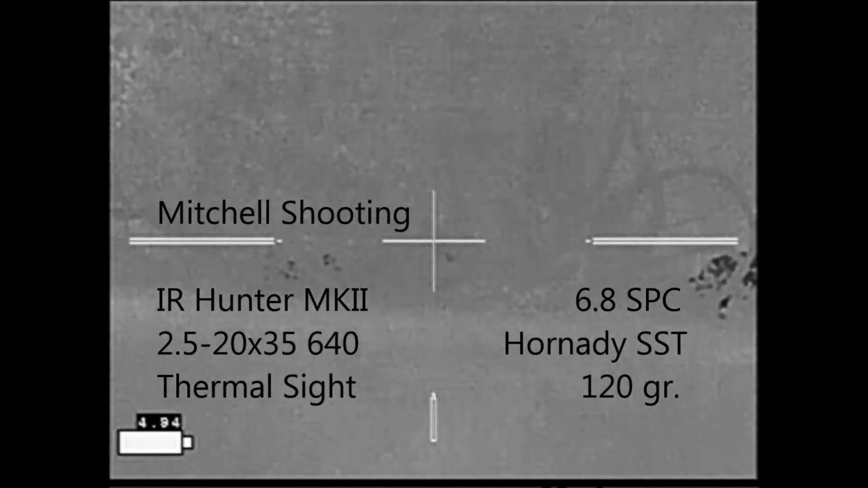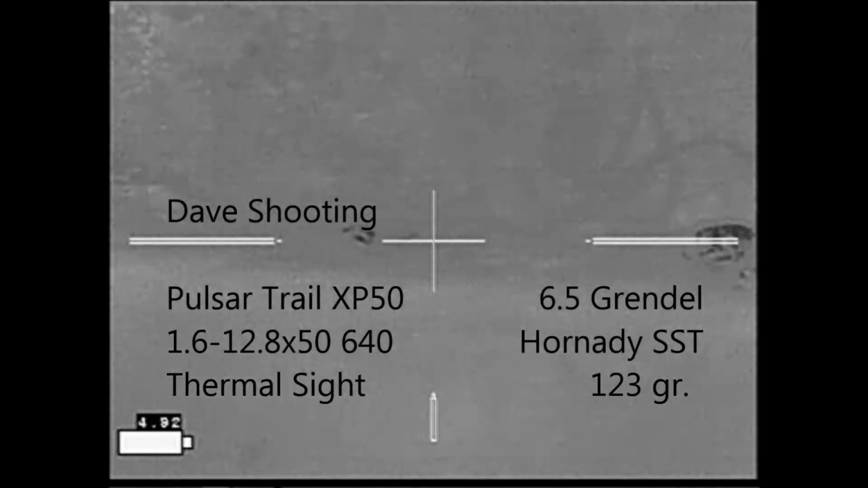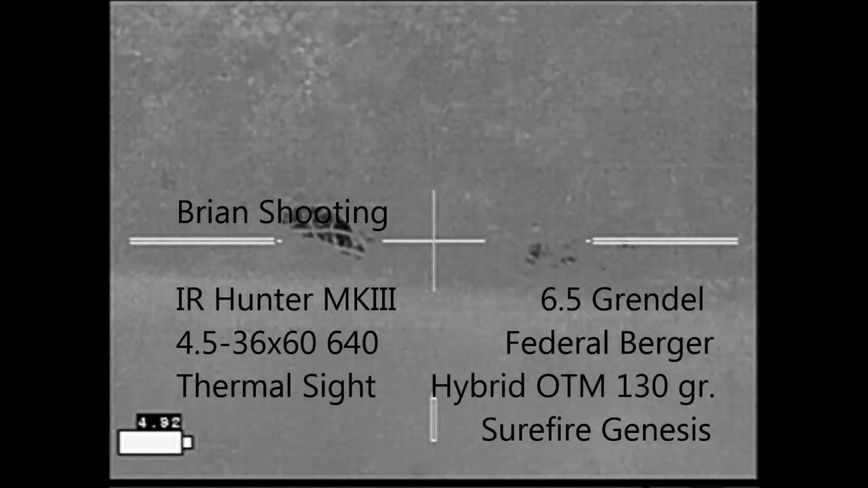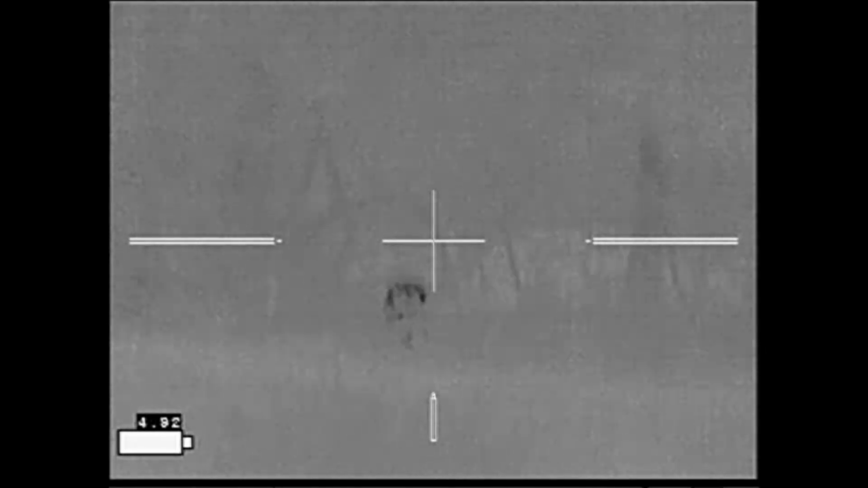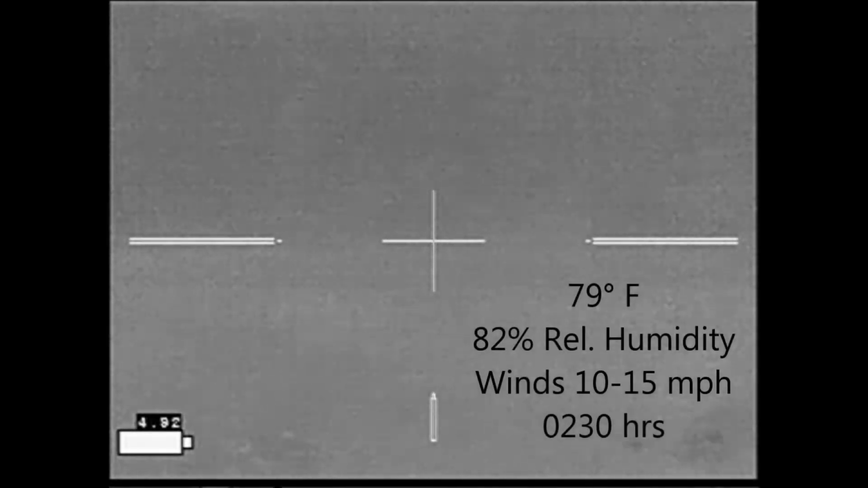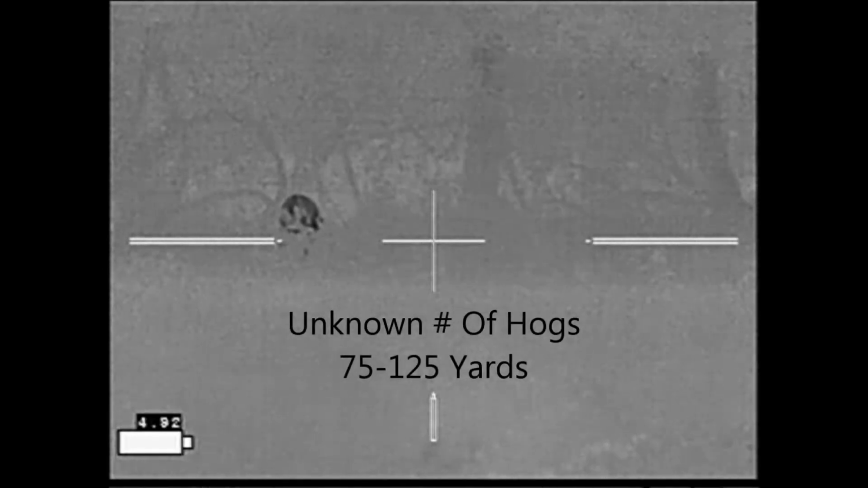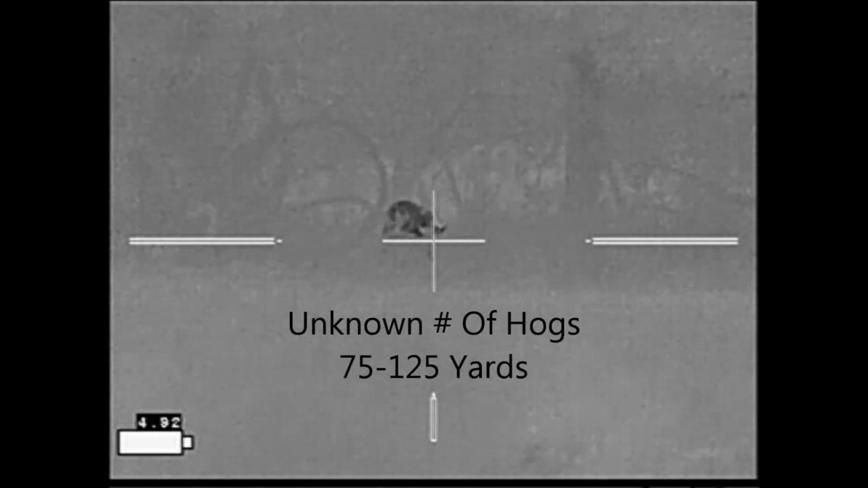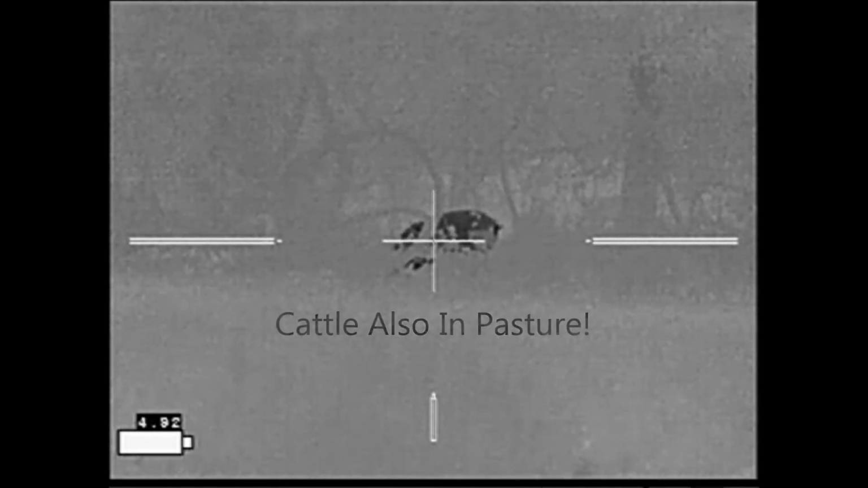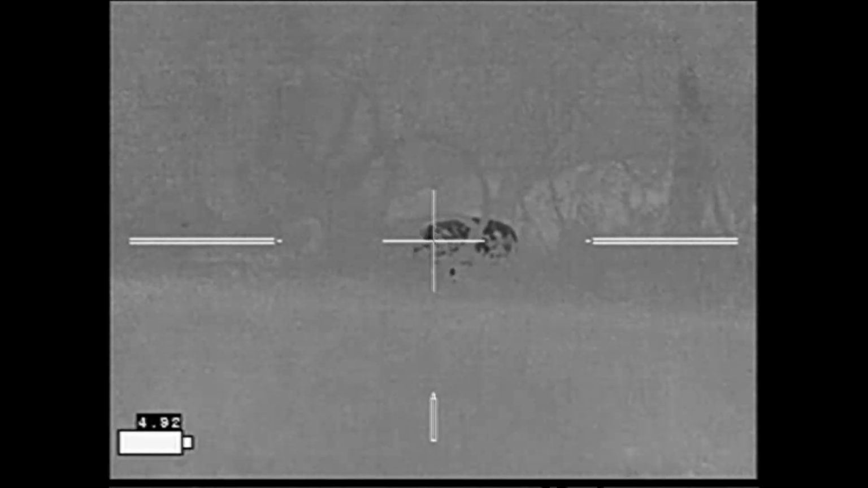Mitchell, Dave, and I continued our hunt into Sunday morning. Here we've gotten on some hogs that are on the other side of a deep ravine from us, and we can't approach any closer at this point because we don't know how much water is in the bottom of the ravine, although it is flowing with water. We're having a problem with identifying individual hogs in the grove of trees on the other side of the ravine. We don't know how many hogs there are. At most we've seen 3 or 4 at a time at this point. But the problem is there's also cattle in this pasture, and so we have to have a positive identification.